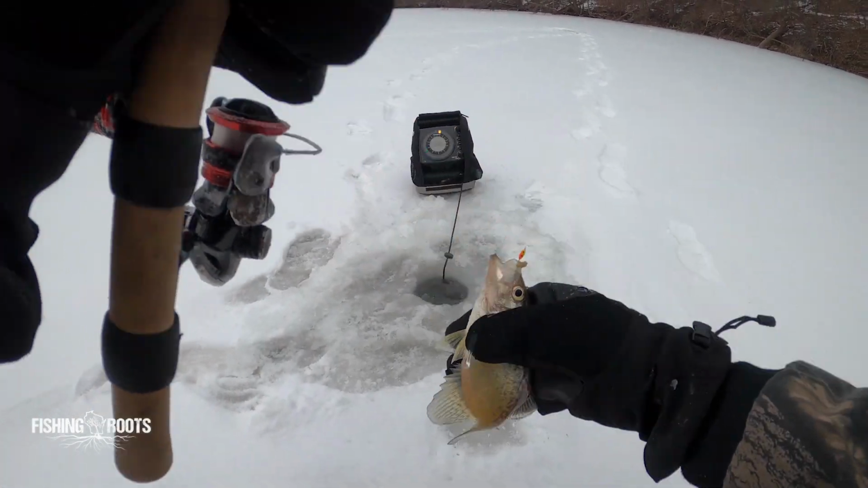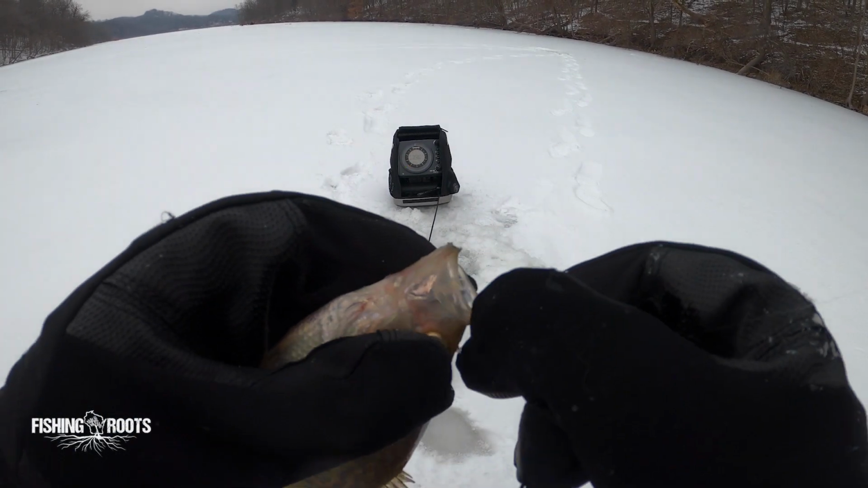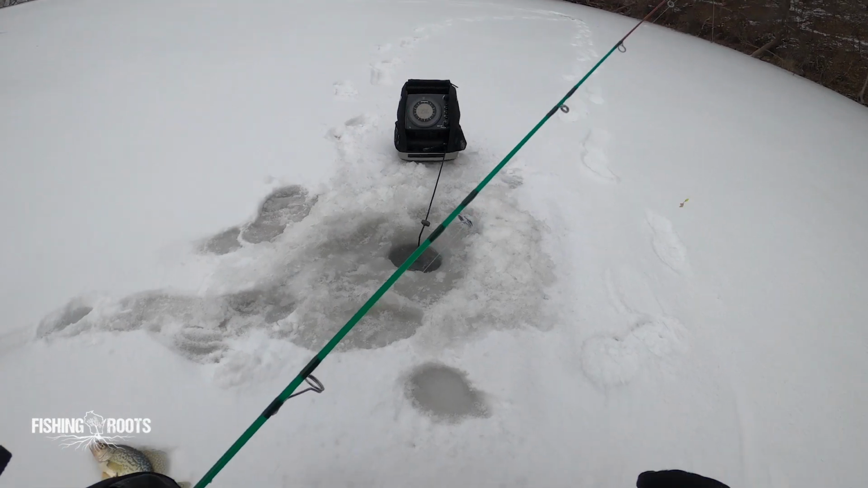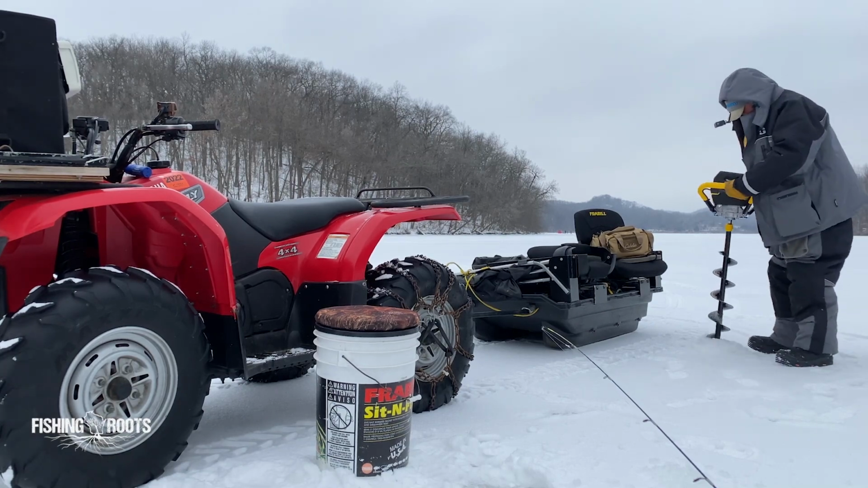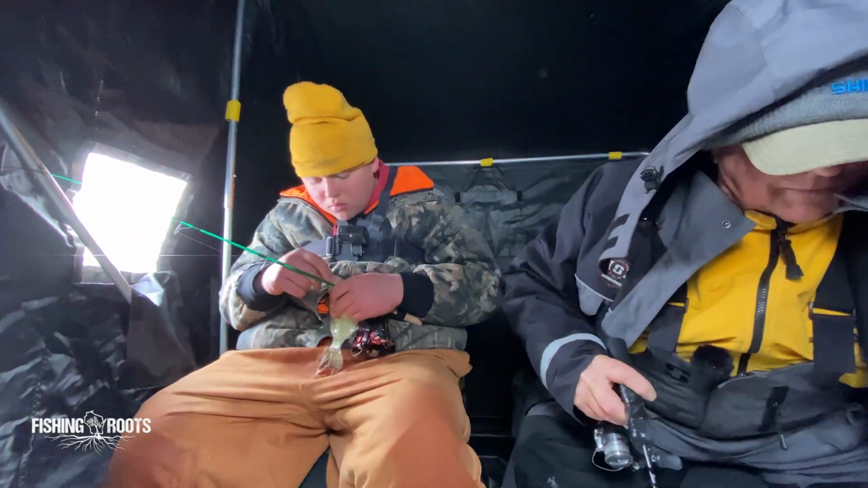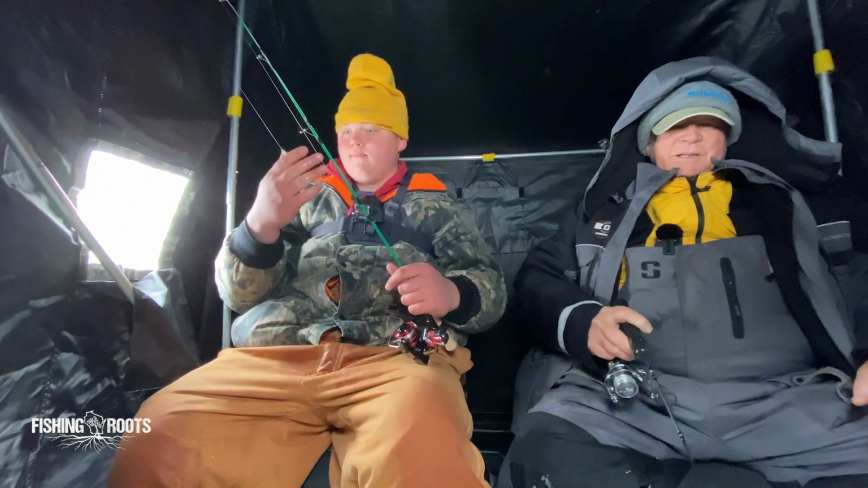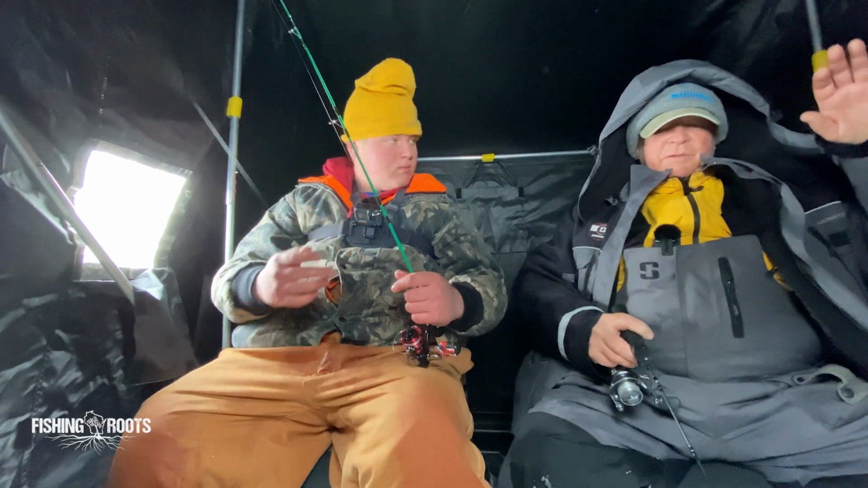There's a small crappie. Go back and forth. Go. They're hitting it on the fall, you know, as that little spoon flutters. Mine's lighter than what you're fishing, but it seems like as soon as you let it flutter down a little bit, they like to hit it. You lift it up and just let it fall back.